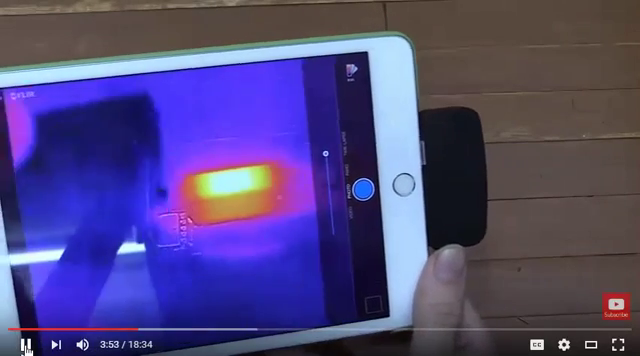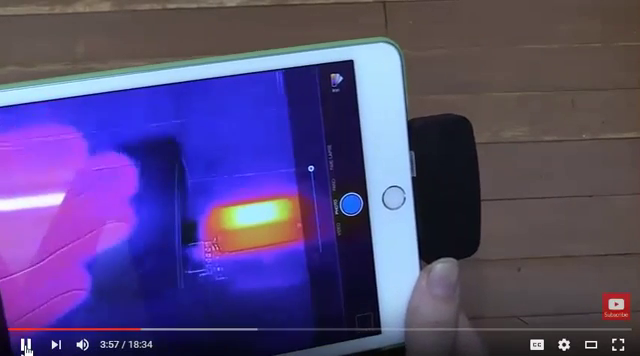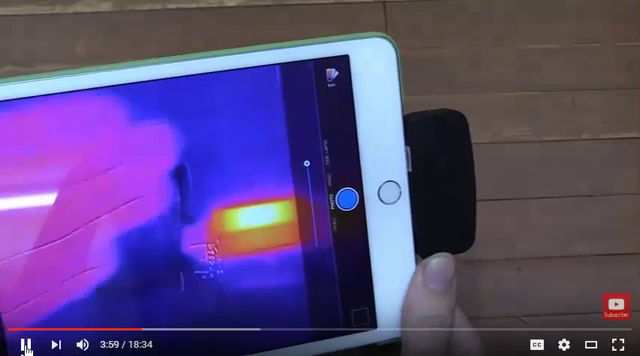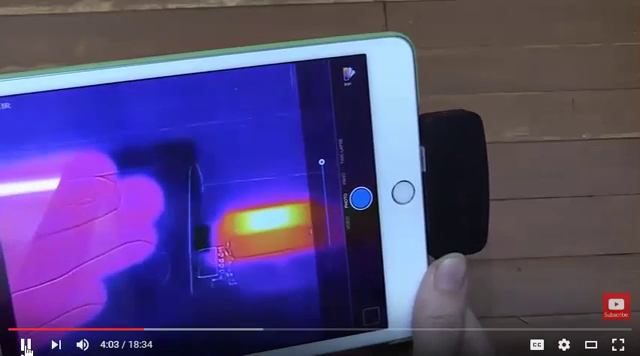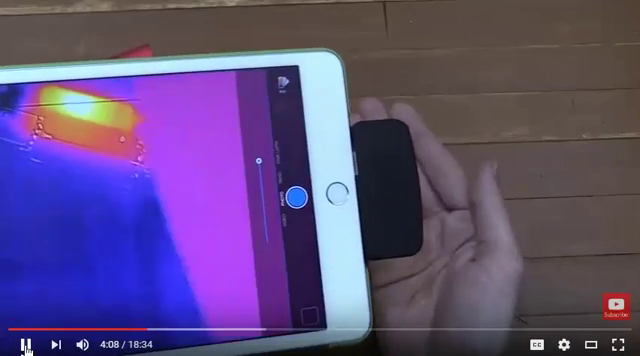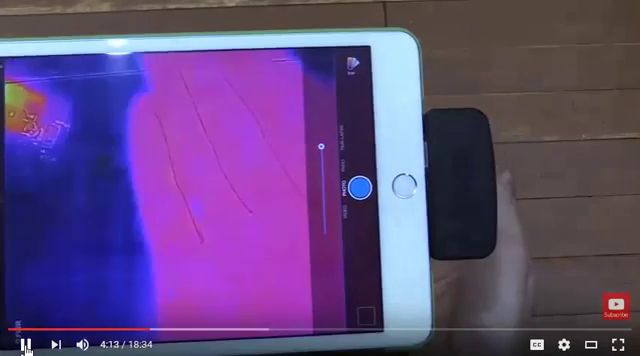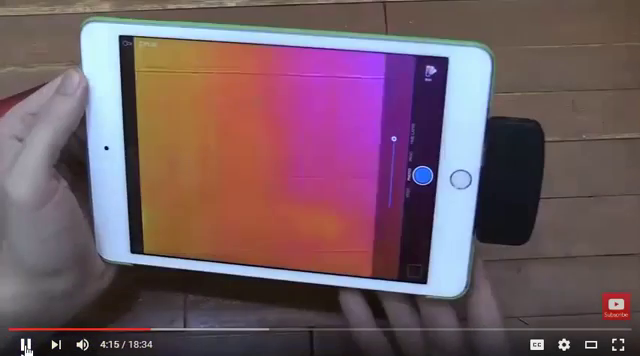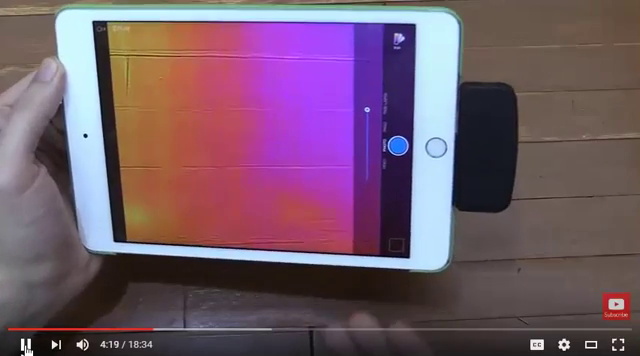So if I put my hand there as a comparison, you can see my hand is much more pale, whereas before it was bright. So that's a contrast in temperature. My hand is, say, I don't know, 29 degrees for example, while those resistors are just insanely hot. If I hold my hand there as a comparison, you can see my hand is still pretty pale. Now every now and then you see it jitters like that. That's the camera recalibrating because there's an extreme difference in temperatures.